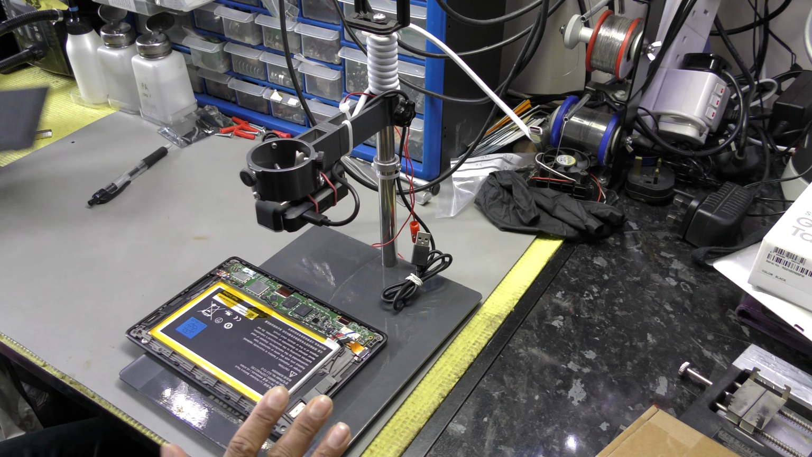Okay, let's just check. Let me put you on the thermal camera view. Let's see what's going on. Sorry, I'm thinking too many things at the back of my mind.